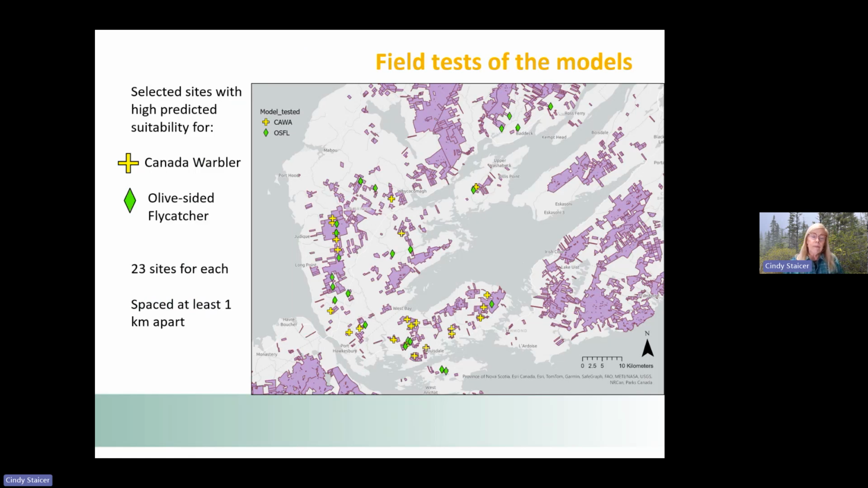So given the first drafts of the models, I compared them to the models that we had created before, and they looked like they were doing a much better job. The models with the LiDAR data were doing a much better job than the models that we had prepared without LiDAR.